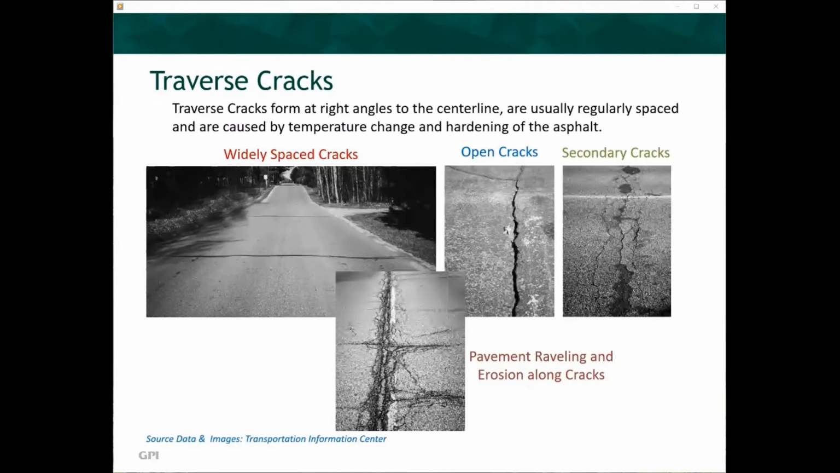Transverse cracks form at right angles to the center line, are usually regularly spaced, and are caused by temperature change and hardening of the asphalt. Transverse cracks are typically widely spaced, but can be at shorter intervals. This can result in a series of open cracks perpendicular to the direction of traffic flow, 1/2 inch or larger in width. Water can then seep into the transverse cracks and create secondary cracks. A further manifestation of this type of cracking is pavement raveling and erosion along the transverse cracks.